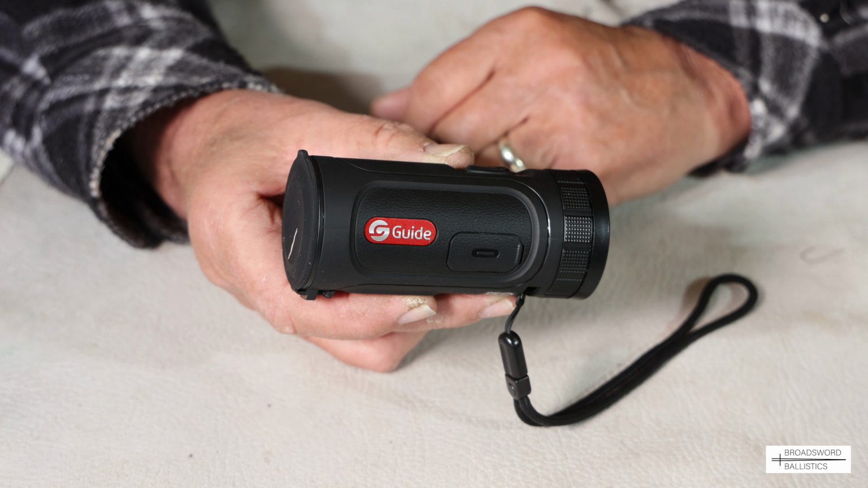Okay, well, after that fantastic roe stalk, we're going to go through some of the features that make this little Guide Sensmart such a fantastic, compact and economical little thermal imager, and we'll go through the main features and show them next.